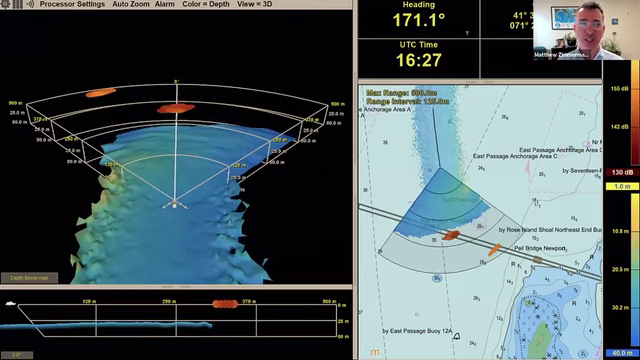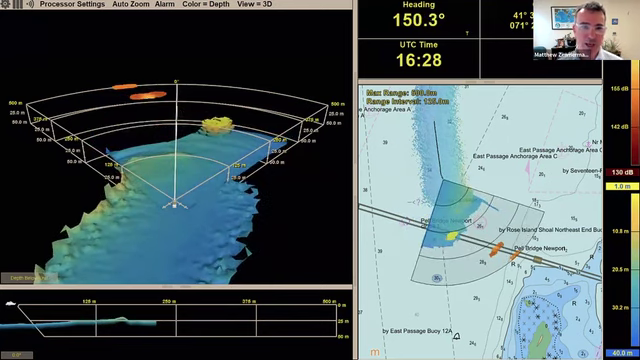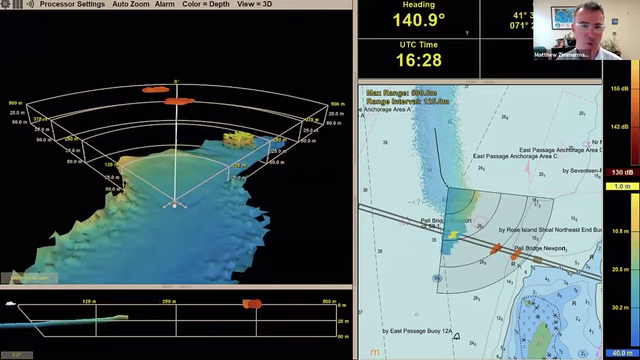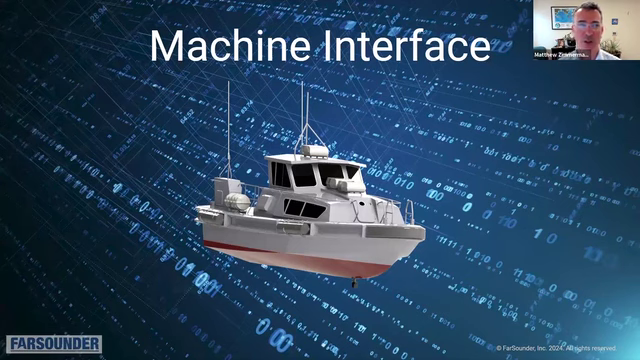But of course, this is a user interface, and we're talking about uncrewed vehicles. So in some cases, when there's a human in the loop or remote control, this user interface still becomes really valuable. But for the autonomous or semi-autonomous operations, a machine interface is really more important than that human interface. And all of our systems come with a machine interface built in.